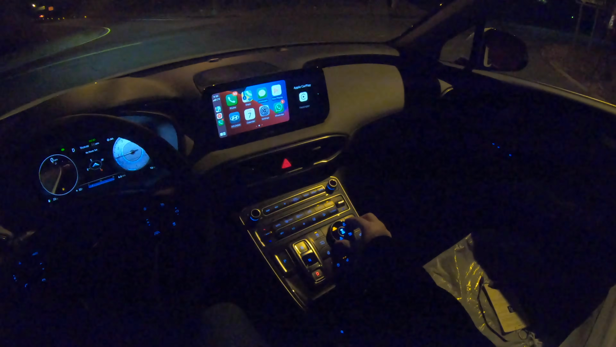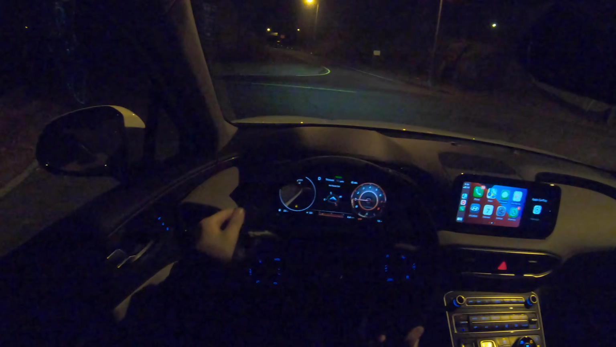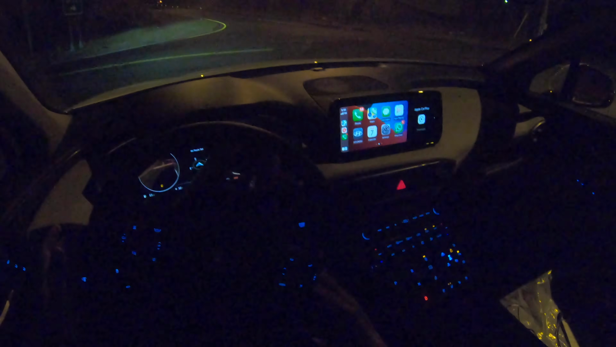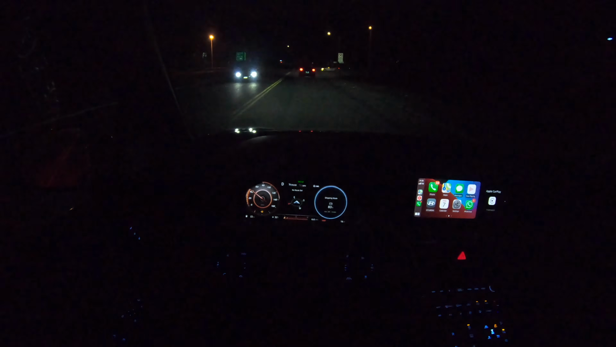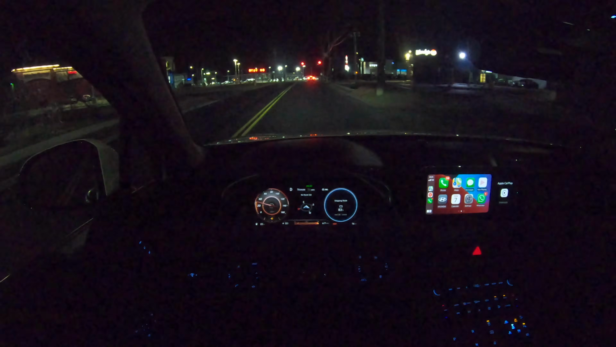Alright, so let's go ahead and put the SUV in sport. And what I'm gonna do now, I'm going to actually take a left, and I'm going to see if I could get any wheels to spin. Let's see how that all-wheel drive or Hyundai's H-Track is, which is basically their all-wheel drive system. So I'm gonna go ahead and test it and see how it does. So that was very impressive, and no wheel spin at all.